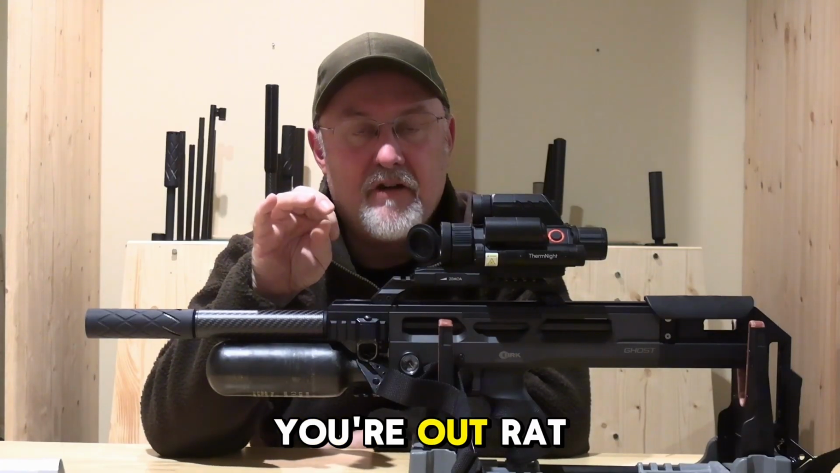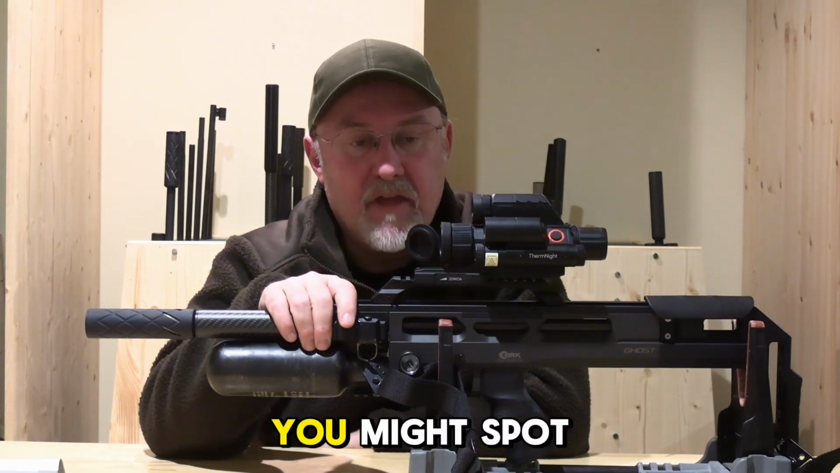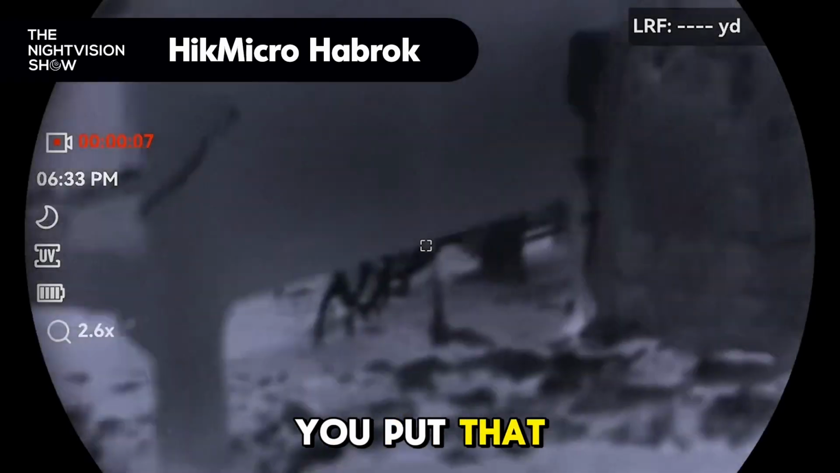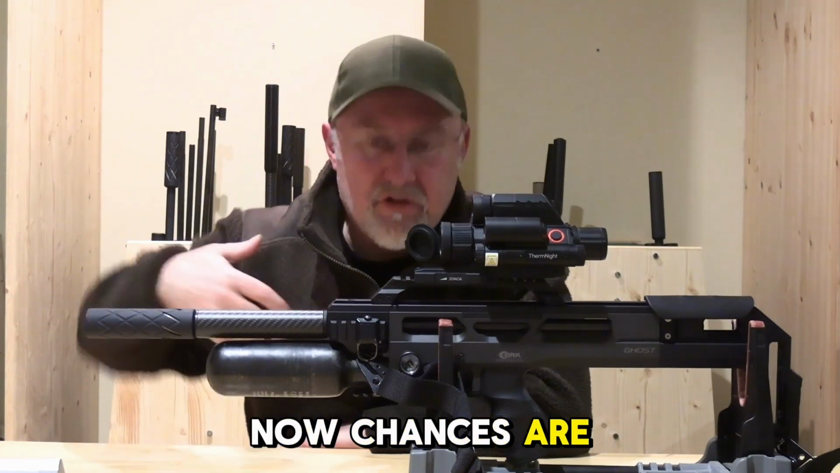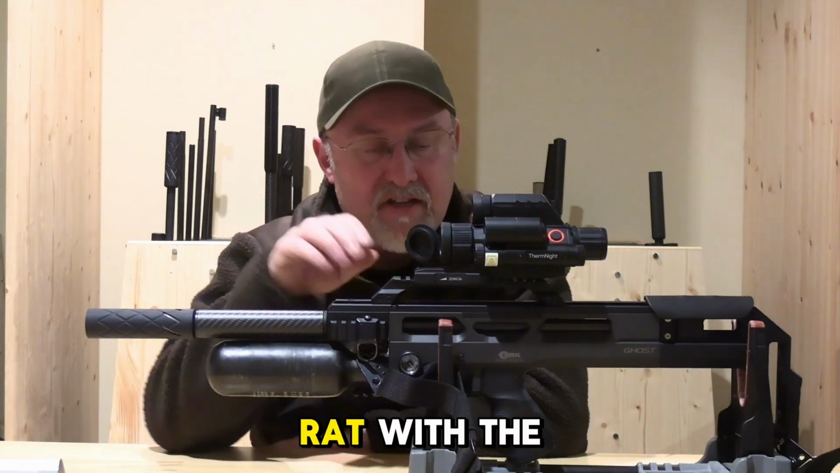So let's say you're out rat shooting, and you might spot a rat with your handheld thermal. You put that down, you pick up your rifle, you look through your rifle, and the rat has moved off somewhere. Now, chances are you're probably going to have to pick up your thermal again and try and relocate that rat.